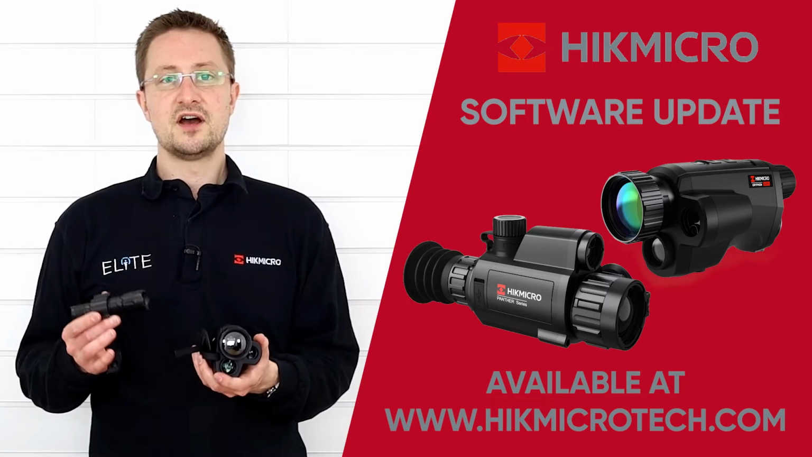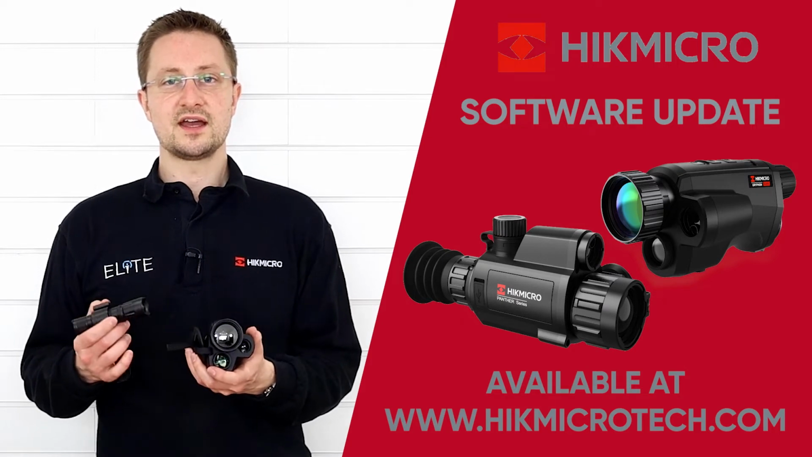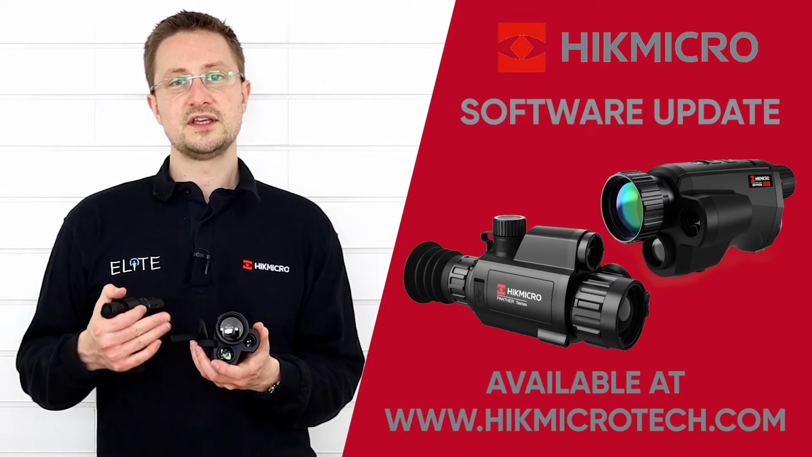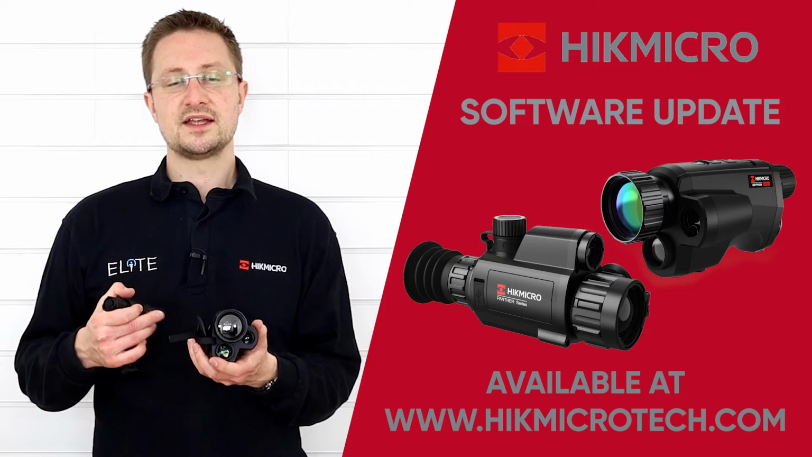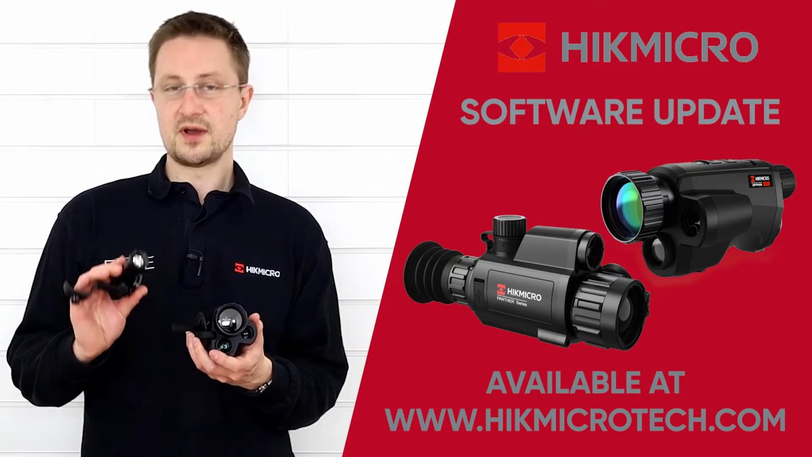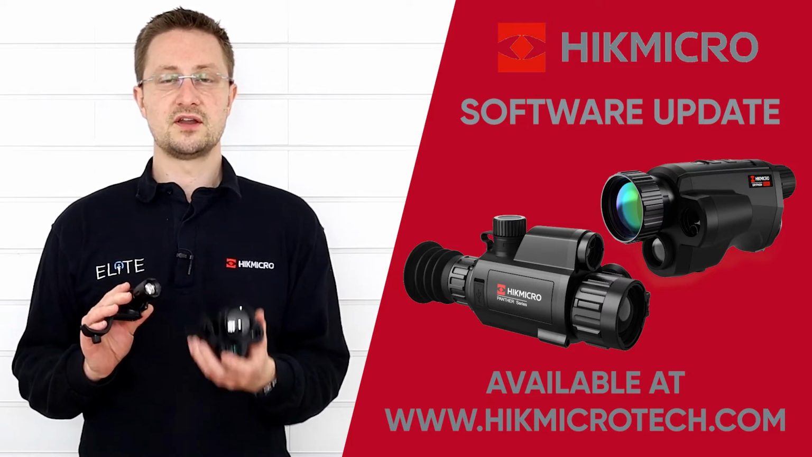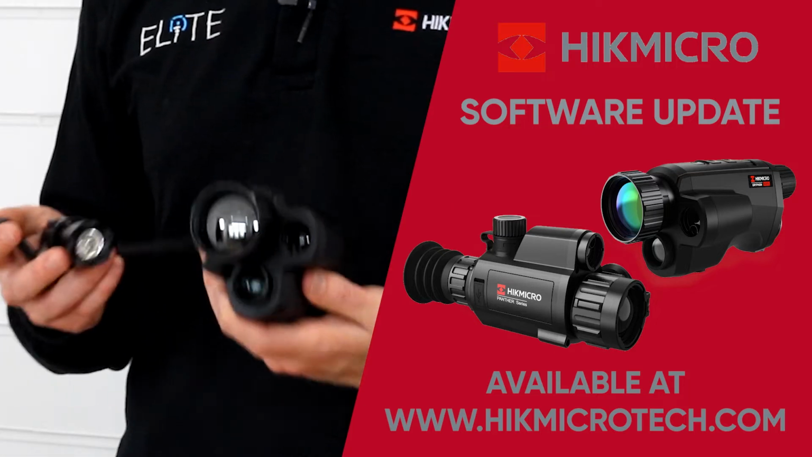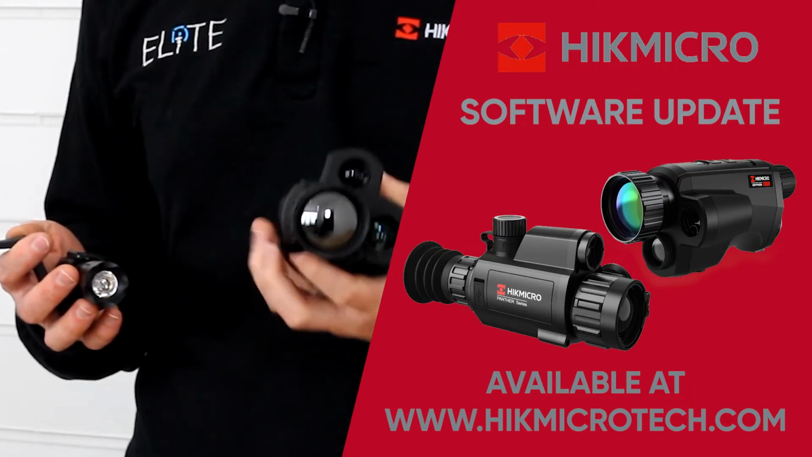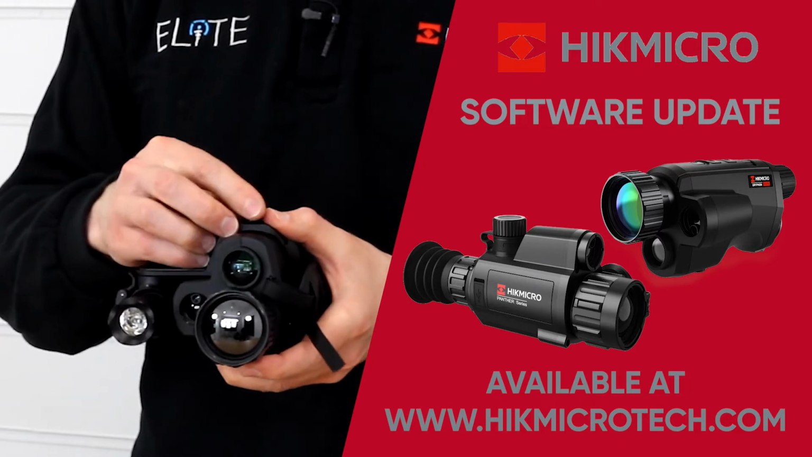It's actually a fairly low power IR torch, but it provides a good beam of light, and with this new algorithm you see there's a real shift in performance. It's so sensitive, it can work with starlight or a small amount of IR torch light to produce a really detailed night vision image. This simply attaches to the tripod adapter on the bottom of your Gryphon unit and provides a secure mounting point for any IR torch.